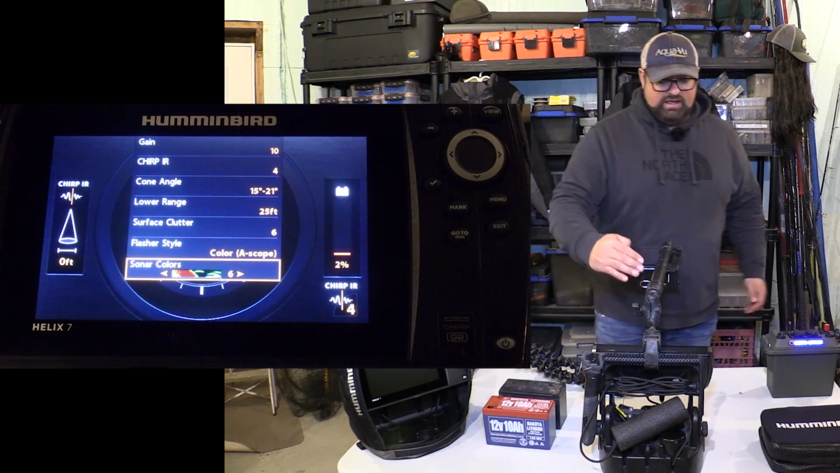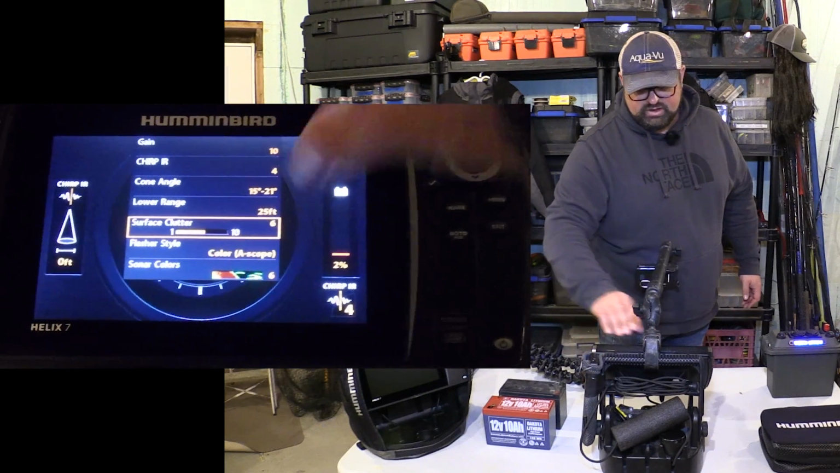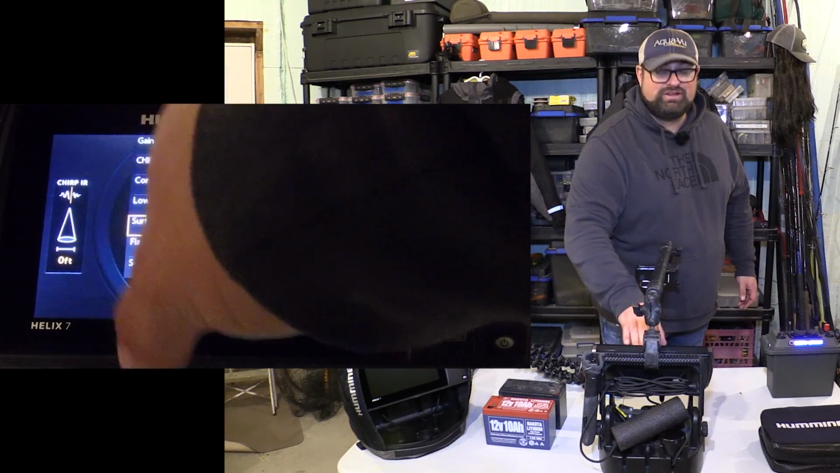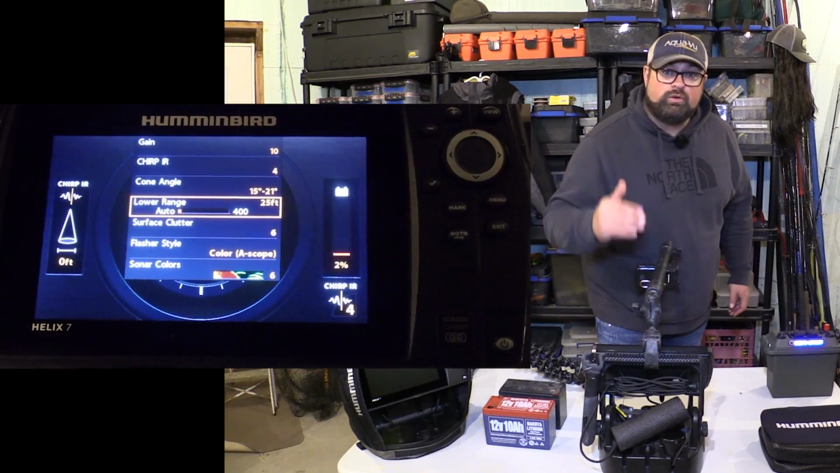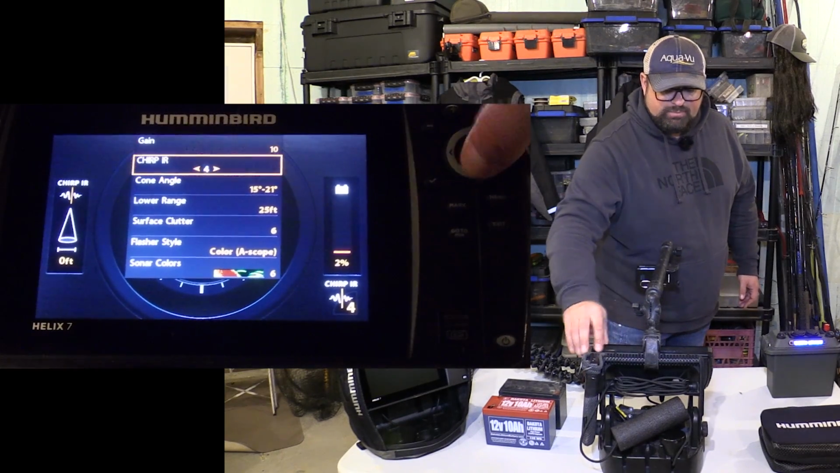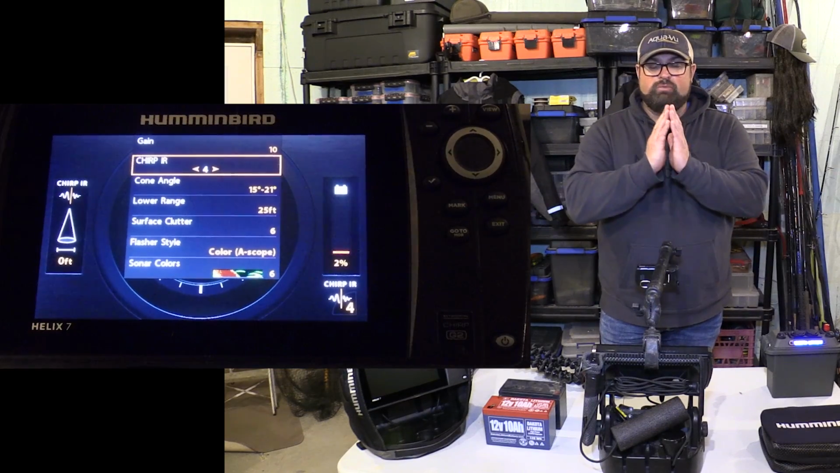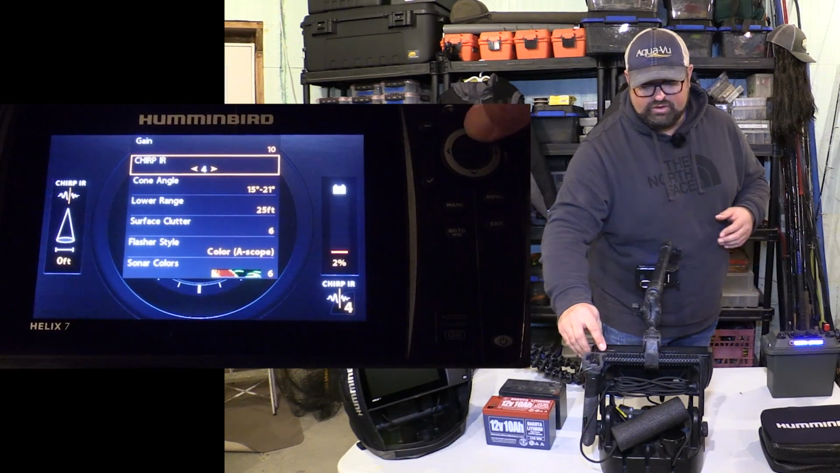So there you see my settings. Sonar color 6, A-scope mode. My surface clutter bounces around, sometimes 4 to 6, but it's pretty much set on 6 all year. Lower range, don't use the auto. Always try to change it. And I explained what the chirp is. 1, 3, and 5 are your smaller cone angles. 2, 4, and 6 are your bigger cone angles. And of course the gain.